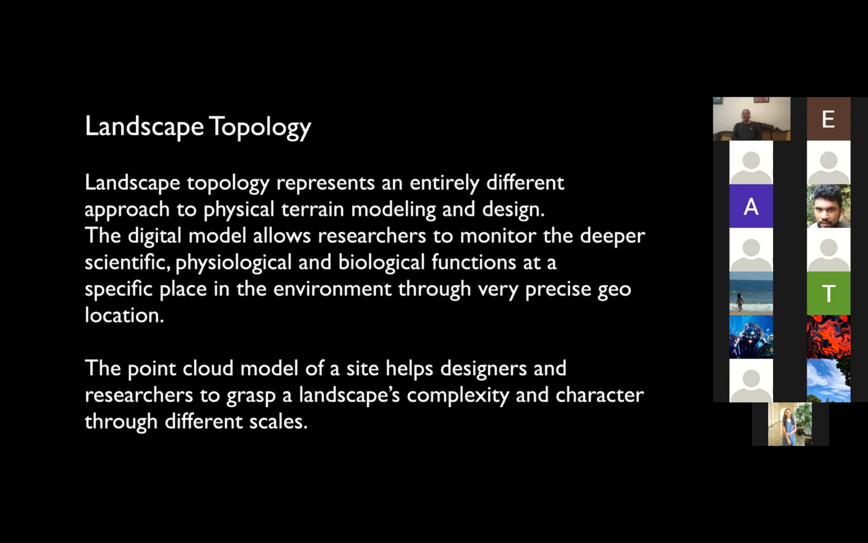So the point cloud model as such is not my invention. It's a technique that's been available for the past 40 years in the research field. And it helps designers and researchers to grasp the landscape's complexity and character through different scales.